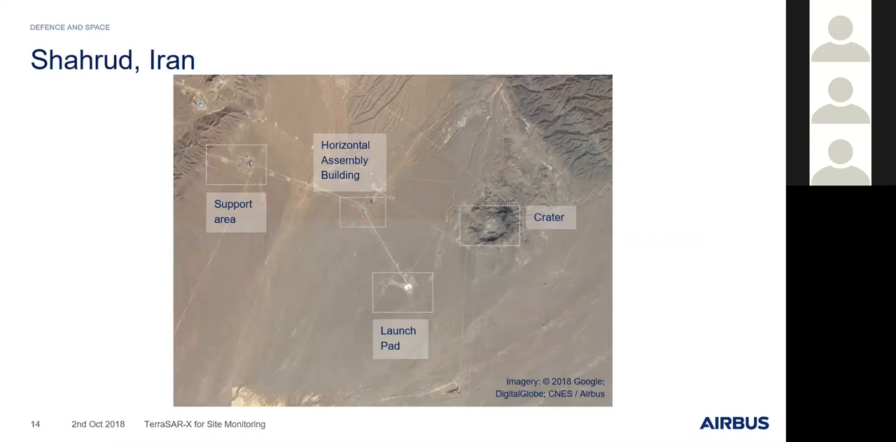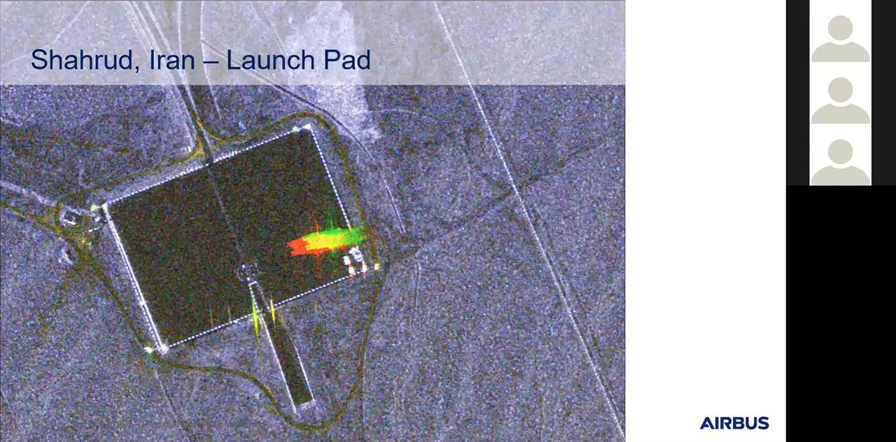It's a space facility site. It's also potentially a missile test site. And as you can see, there are different areas that we can look at. So at the first area, the launch pad, using this multi-temporal coherence imagery, we can quite easily detect when the gantry tower here moves backwards and forwards along the railings that are here.